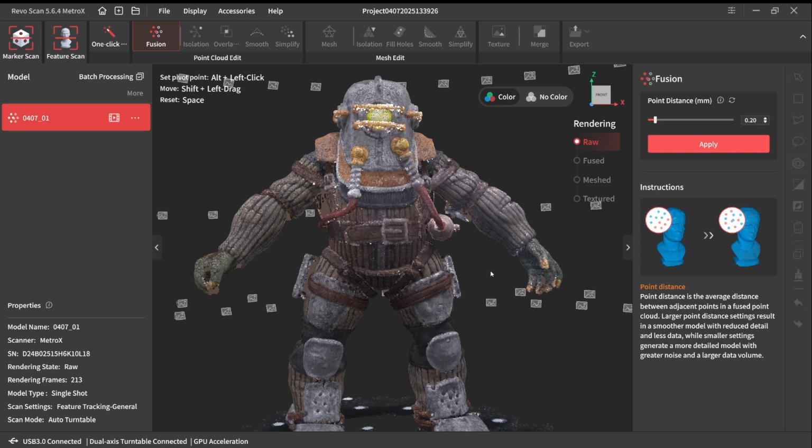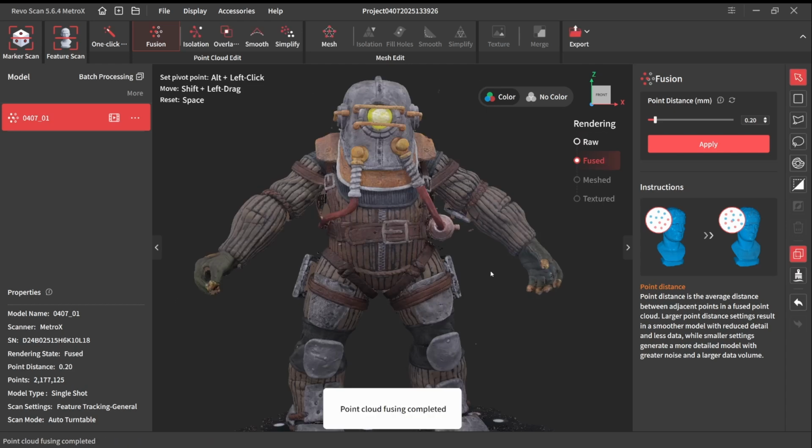Going from, say, 0.15 to 0.1 is going to be the difference between a ballpark around 10 million polygons and 30 million polygons for a model like this. We're probably going to be about 5 mil, maybe 4. Okay, so let's see. We've got 2 million points here. So yeah, this would probably end up finishing close to 4 million polygons.